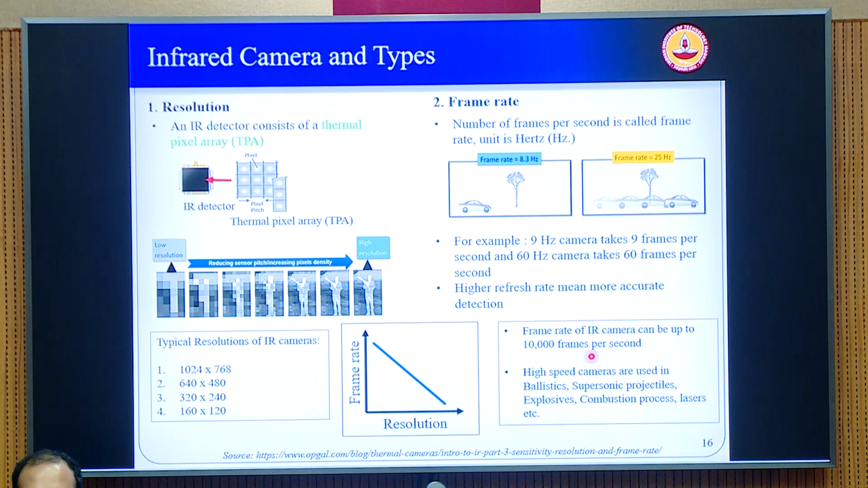Resolution and frame rate is another important thing. I already talked about the resolution. You can have a number of these sensor arrays. The array size can be like 1024 by 768. This is actually on the higher end. This is a clear HD image. But you don't get array sizes bigger than this, because the cameras are already bulky with this kind of array size. So you don't get a 4K kind of resolution with the IR cameras usually.